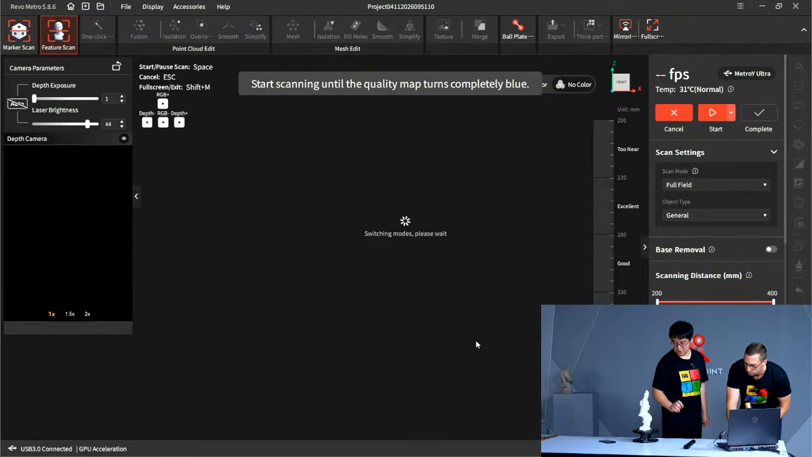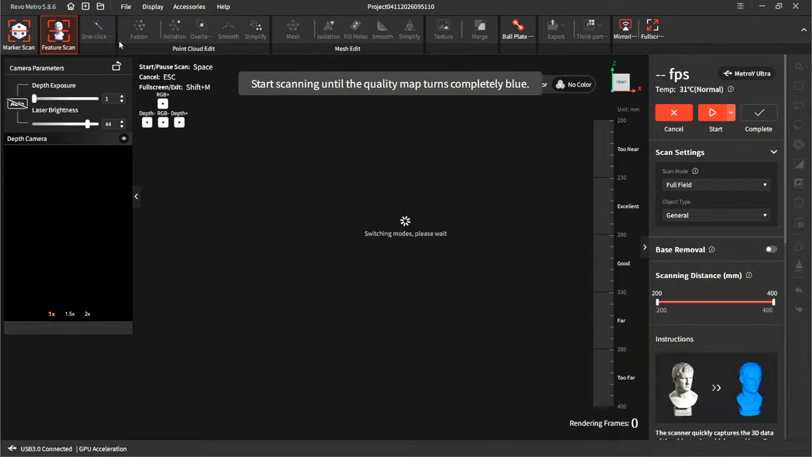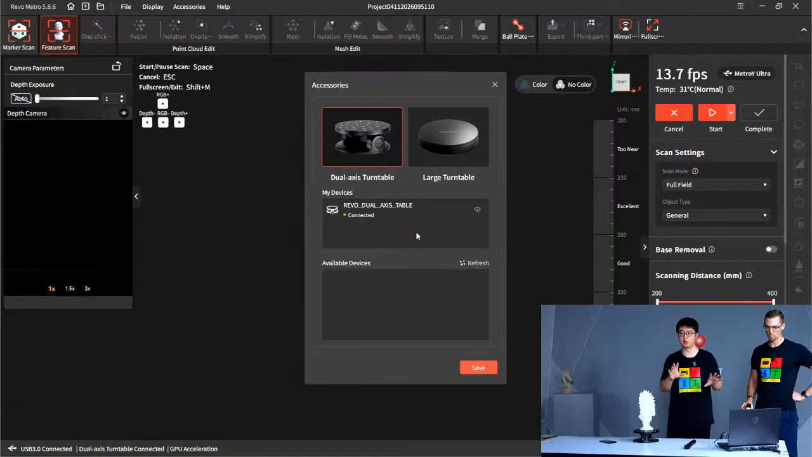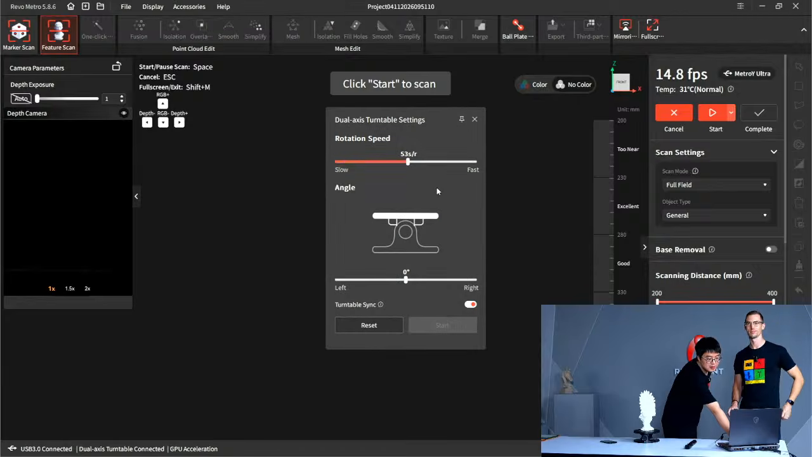And this is how you can change the rotating speed of this turntable. You want to go ahead? Yeah. Just under accessories, as you can see, we have dual axis turntable, large turntable, and connection. And this is the turntable I have paired. The mini turntable does not have Bluetooth. It cannot connect with your software, okay? But you can do it with the dual axis and the large turntable. And here, under settings, you can choose to change the rotation speed to slow or very fast, and also change the angle.